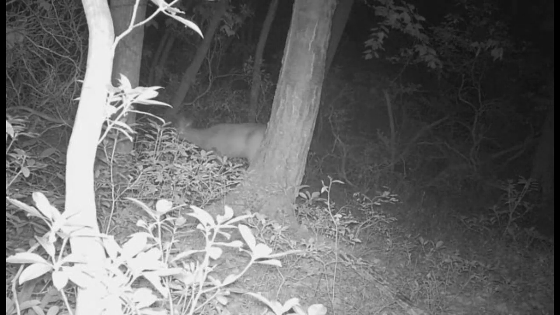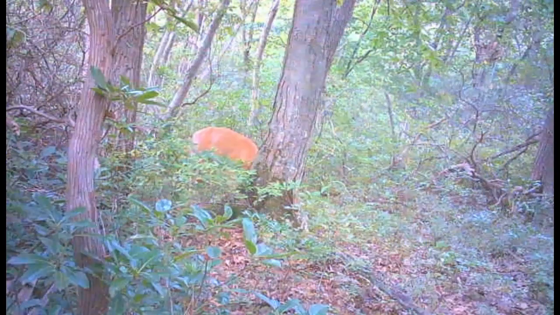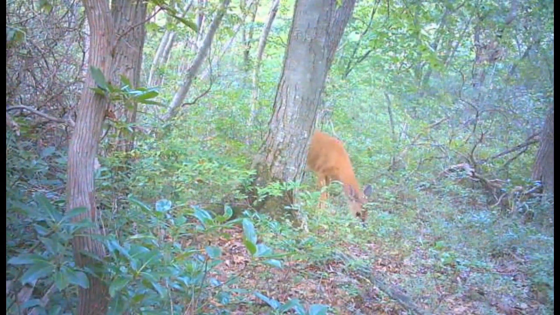A buck in here at night, and can't tell for sure which one it is. Another squirrel going through the brush. Another doe coming up through.